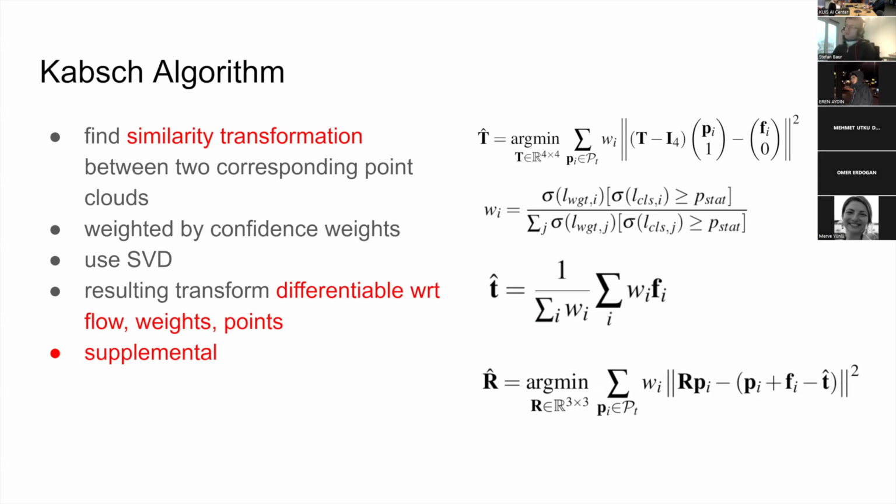What is limiting the current scene flow approaches? There are very promising approaches, maybe you've heard of neural scene flow prior, which nowadays performs better. But their biggest issue is always runtime, because they do online optimization.